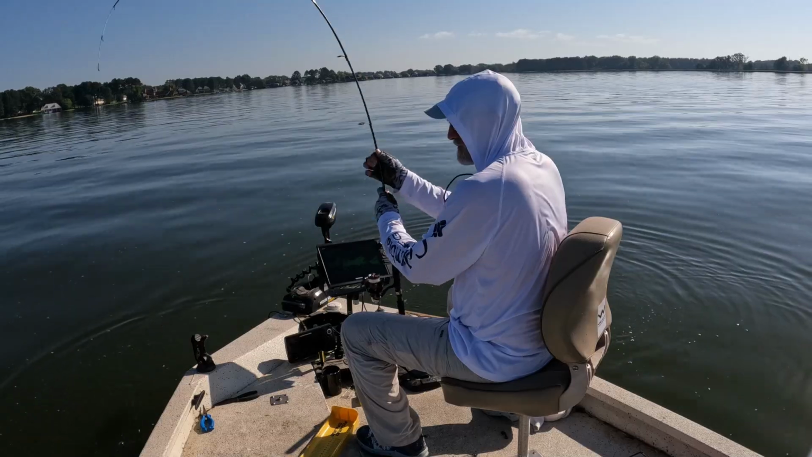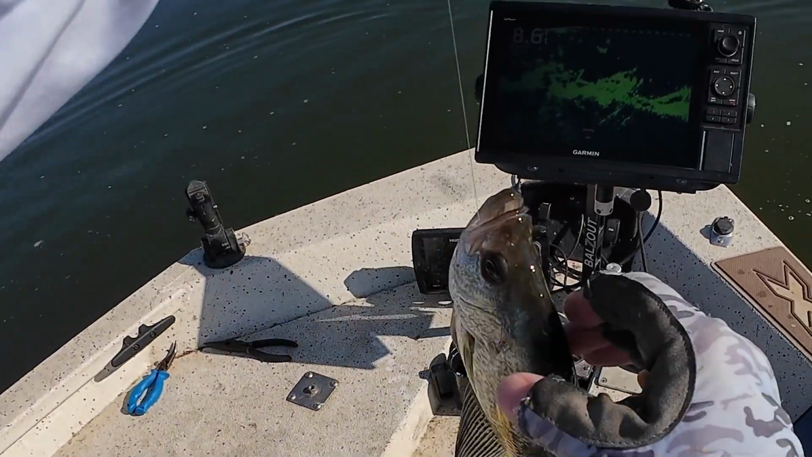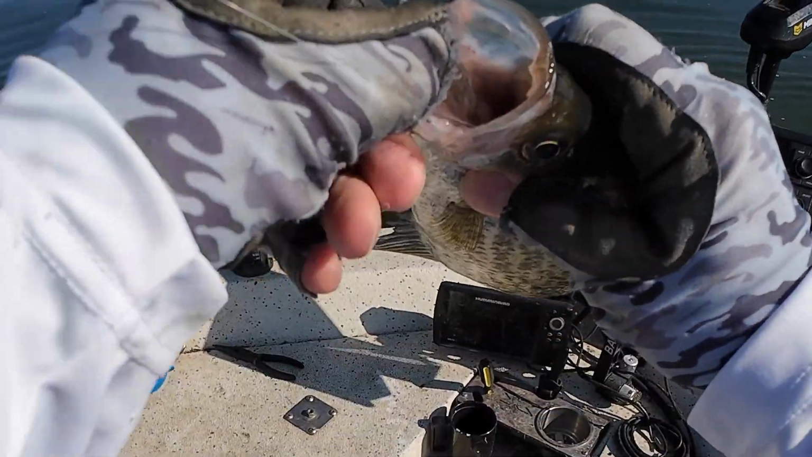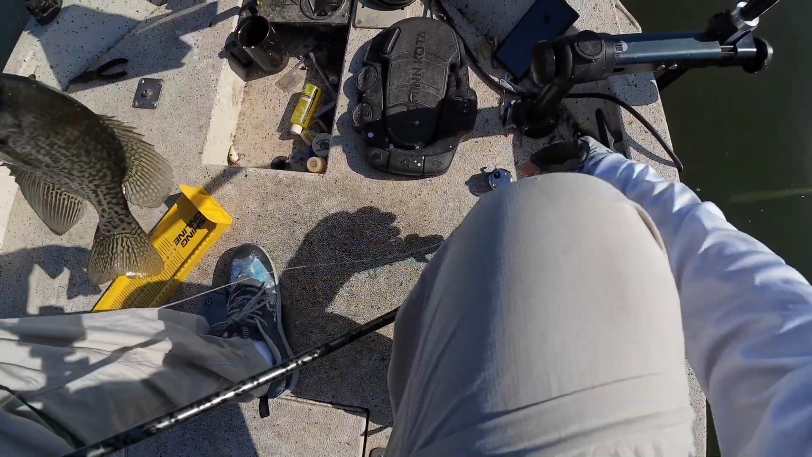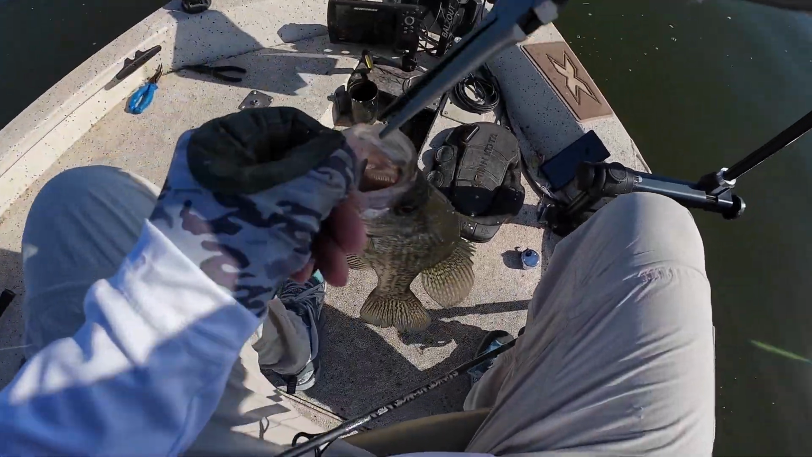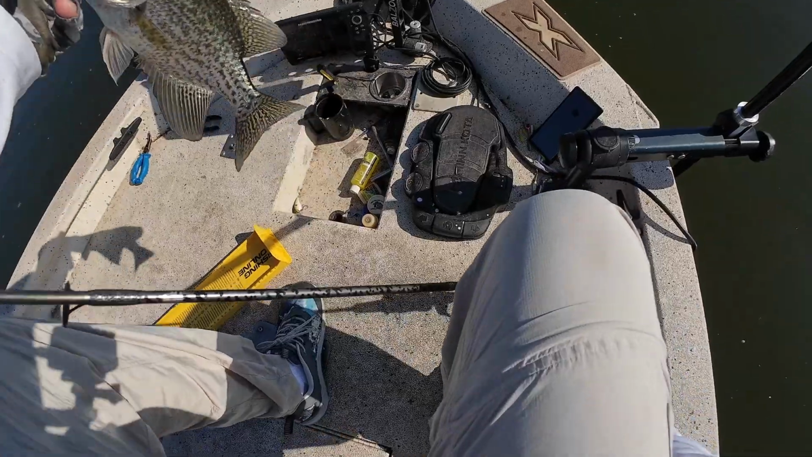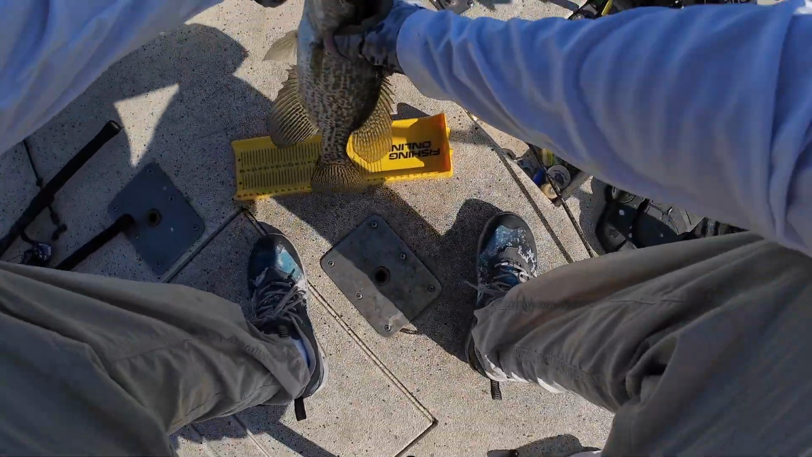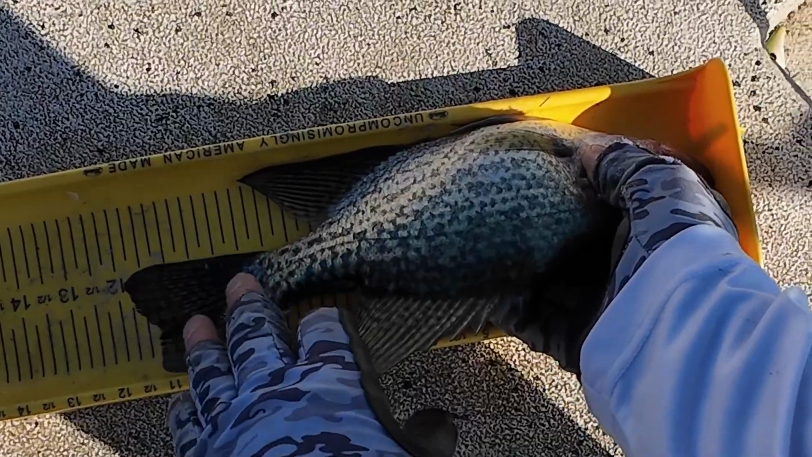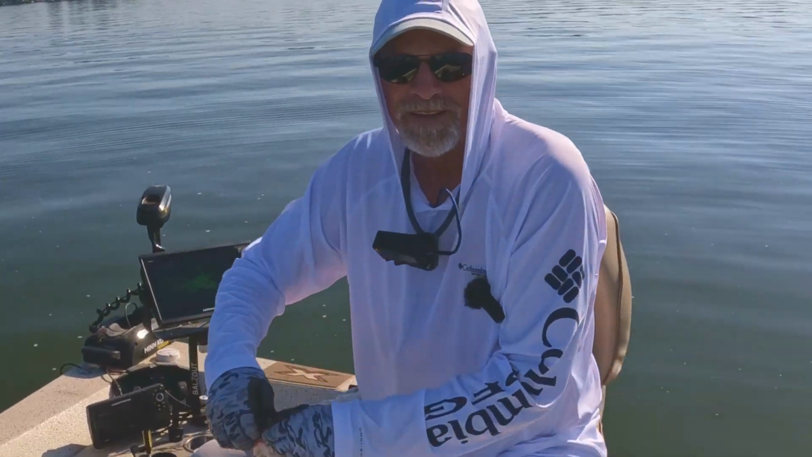Nailed it. Good Lord, he ate that sucker. Plastic surgery. Right at 12-inch black crappie, 12-incher.